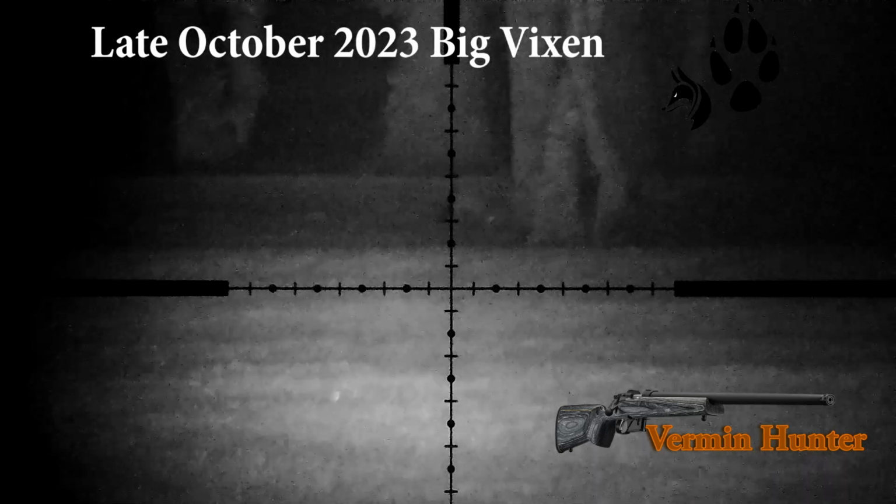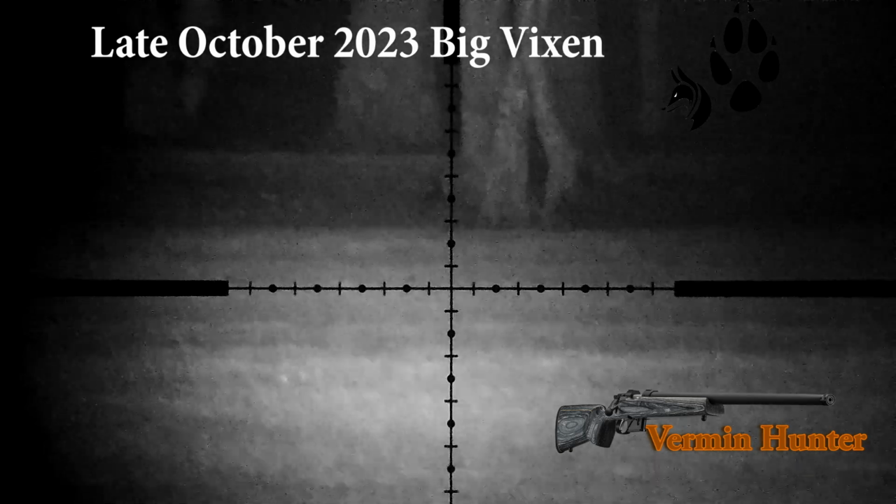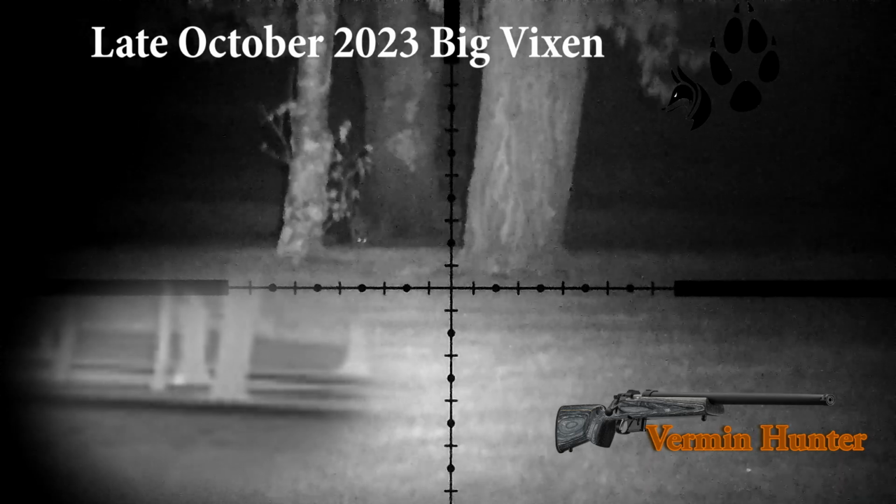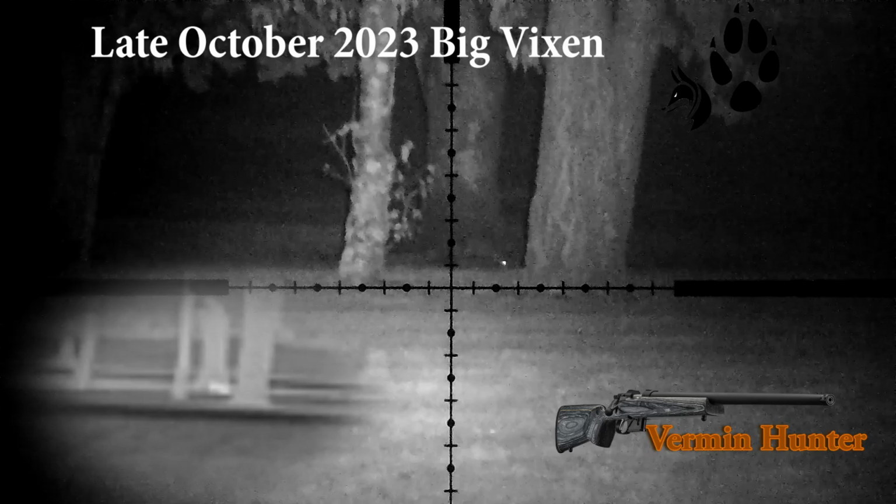This animal tended to ignore me for some time, but then eventually did manage to come in front of the large trees, and there's a set of trees again behind this one, and as you see the thermal inlay, I waited for it to get behind the two big trees and took the shot, clean drop.